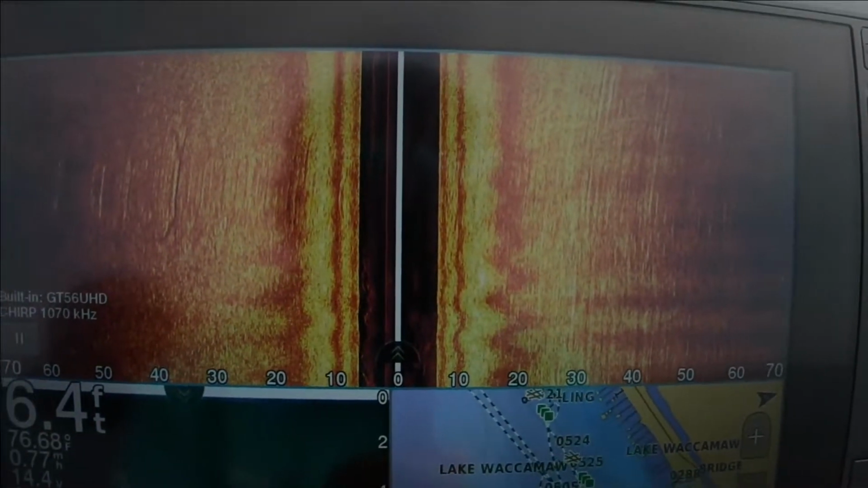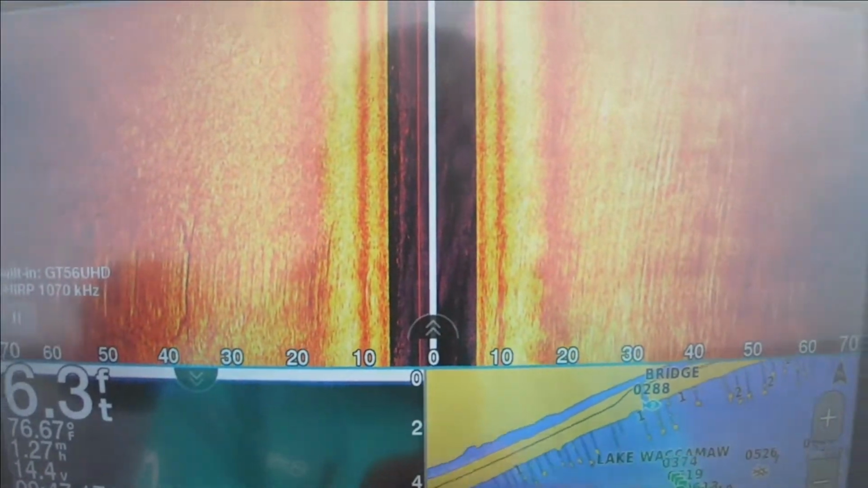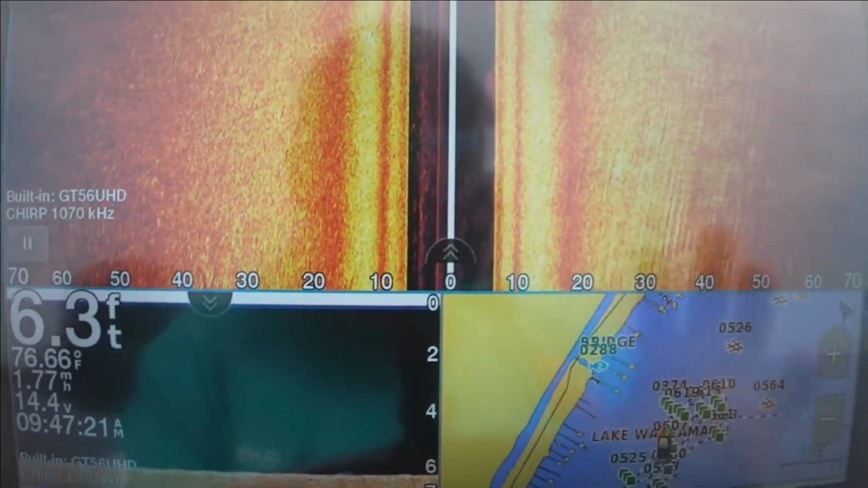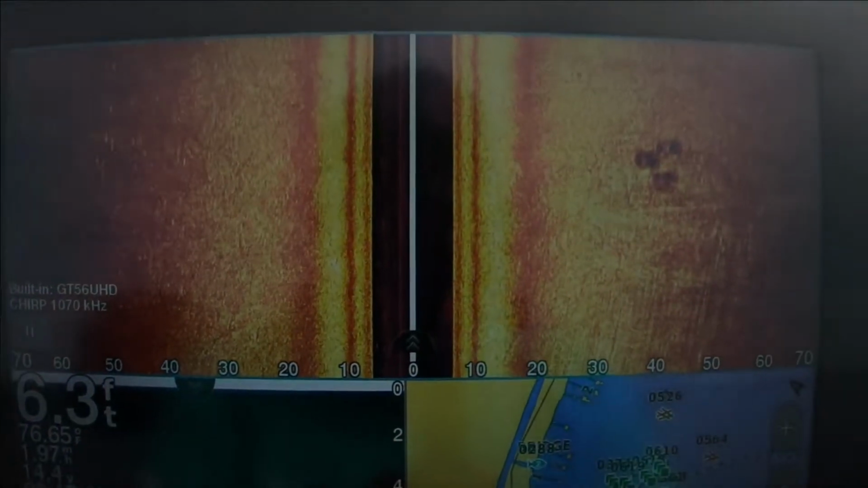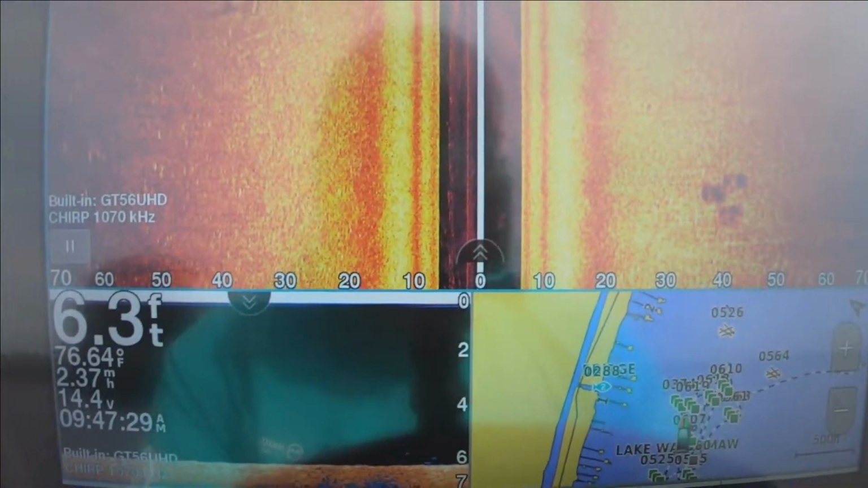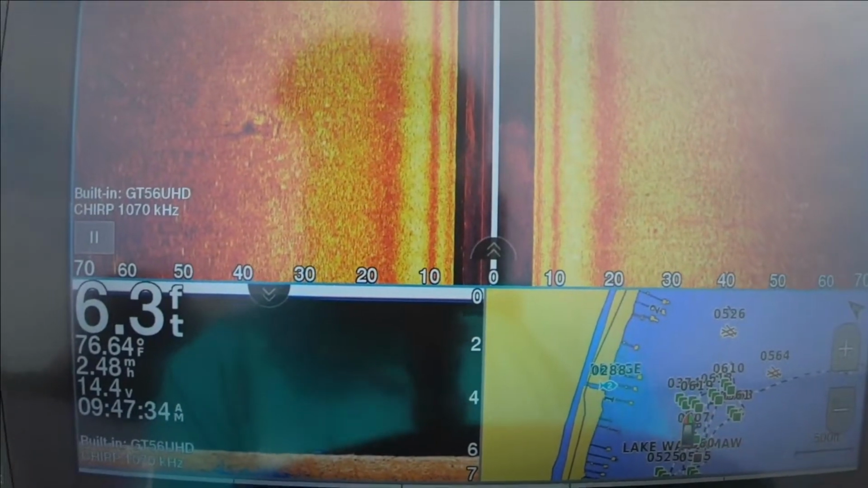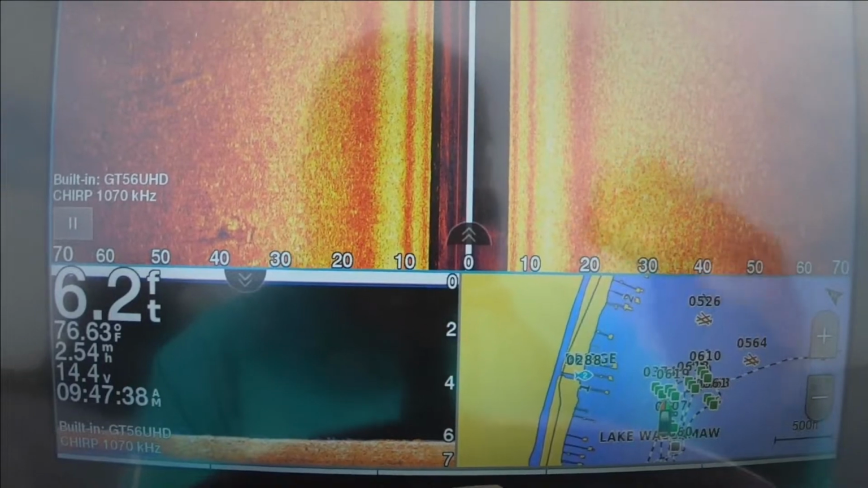All right, ladies and gentlemen, we're out here on the water, getting ready to let you see how we do our waypoint marking and adjusting our graphs. Now, as a general rule of thumb, if you're not going to be hardcore into trying to find offshore cover, Garmin's default settings are good. I went through and put everything back on default.